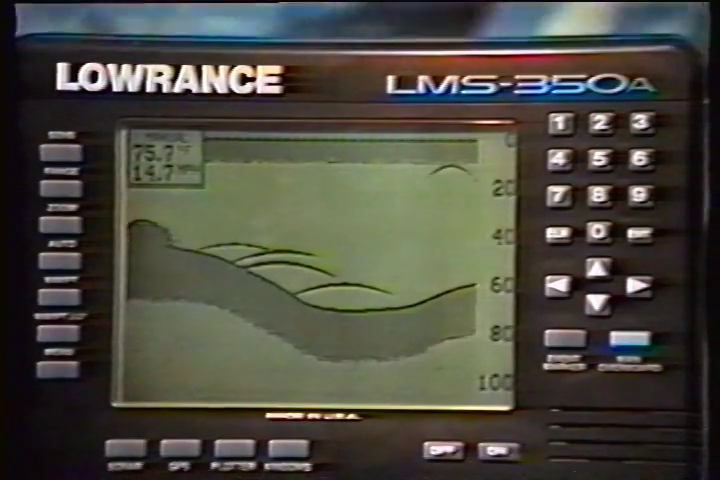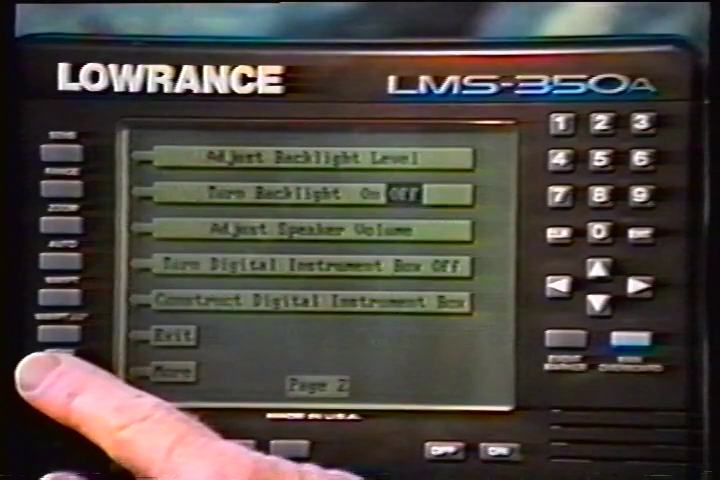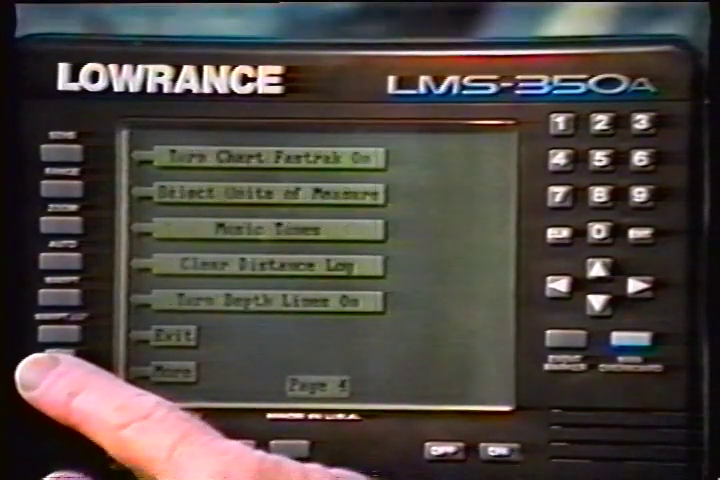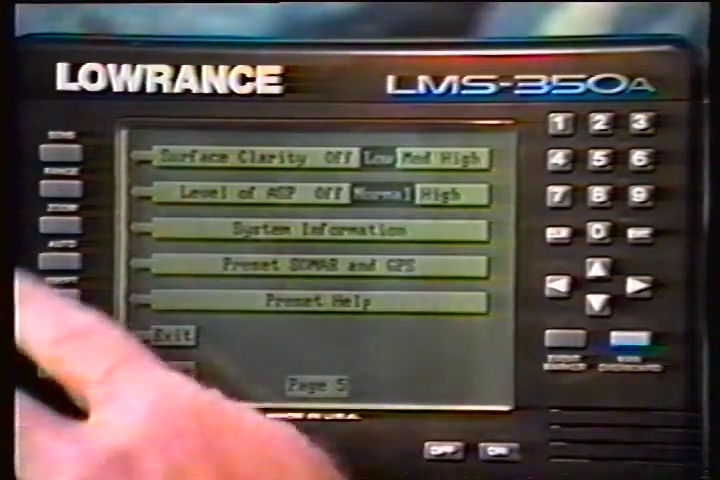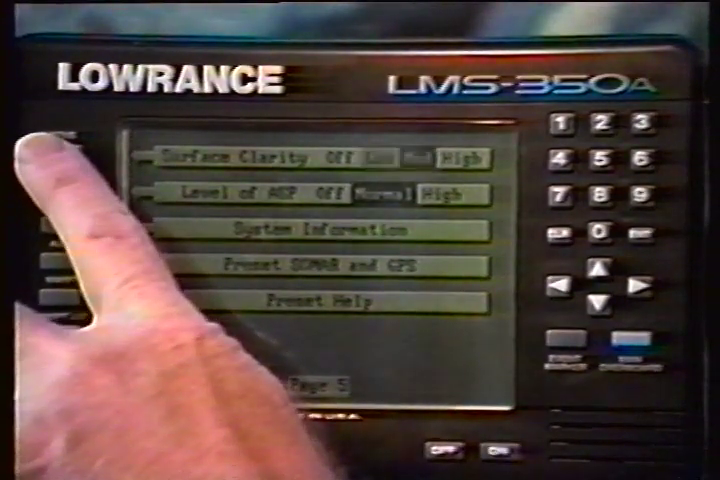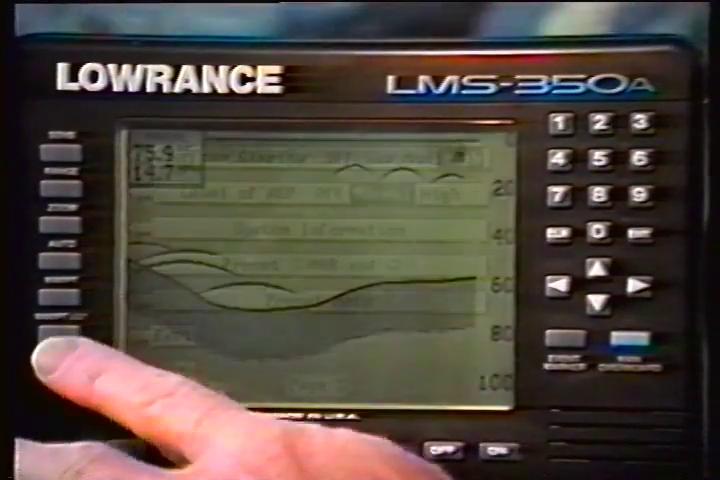To change it, press the menu key. Then press the key next to the More label until the 5th menu page appears. Now press the key adjacent to the Surface Clarity label until the black box is on the desired SCC level. Press the key next to the Exit label when you're finished.